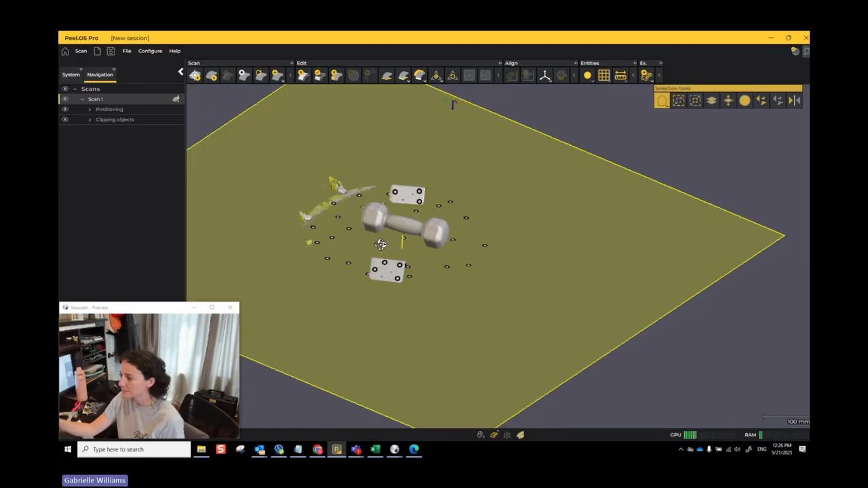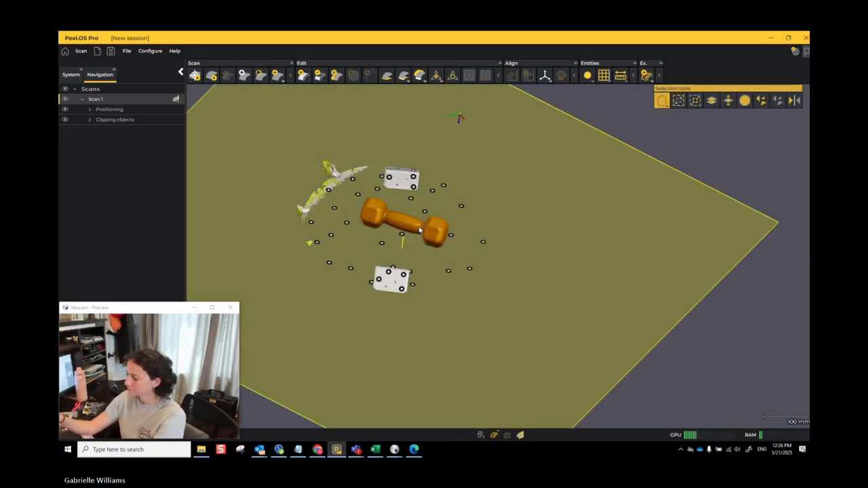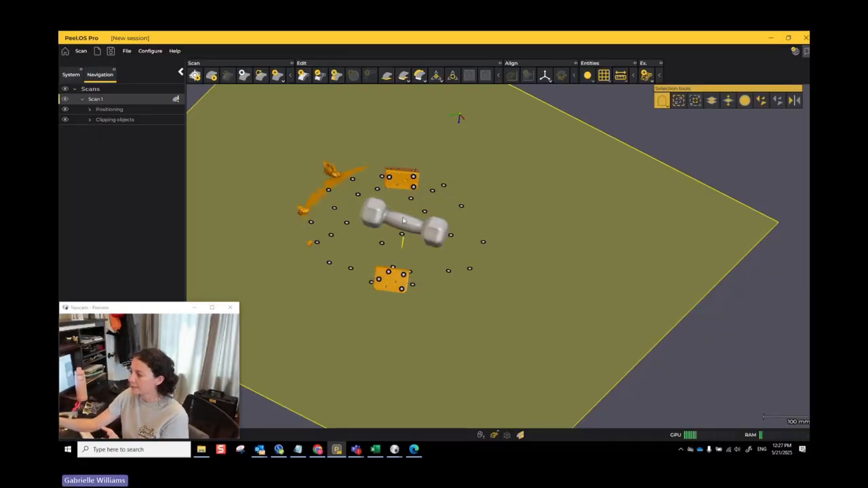So let me first clean this up a little bit more. Delete. Oh, by the way, what I just did was highlight the part and then use a hotkey, Control I. Control I is the same thing as this button right here, invert selection. And then I clicked on delete. So I highlighted the part I wanted to keep, inverted it, and then deleted all that other stuff.